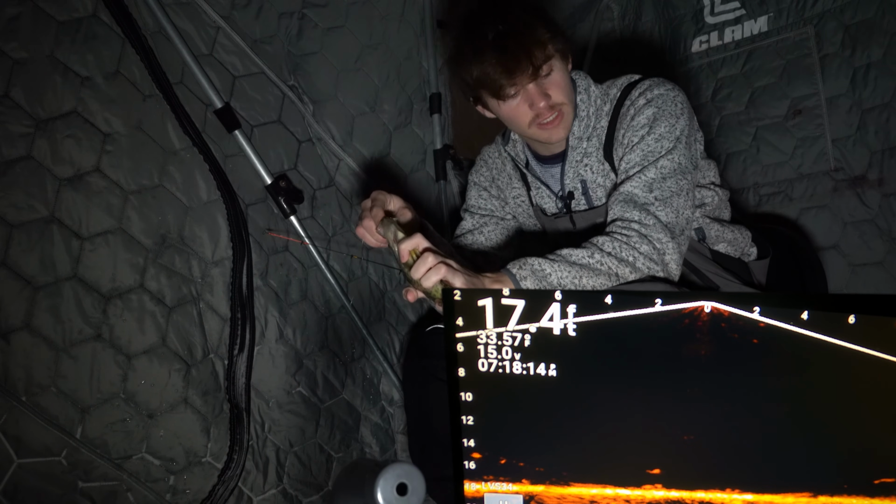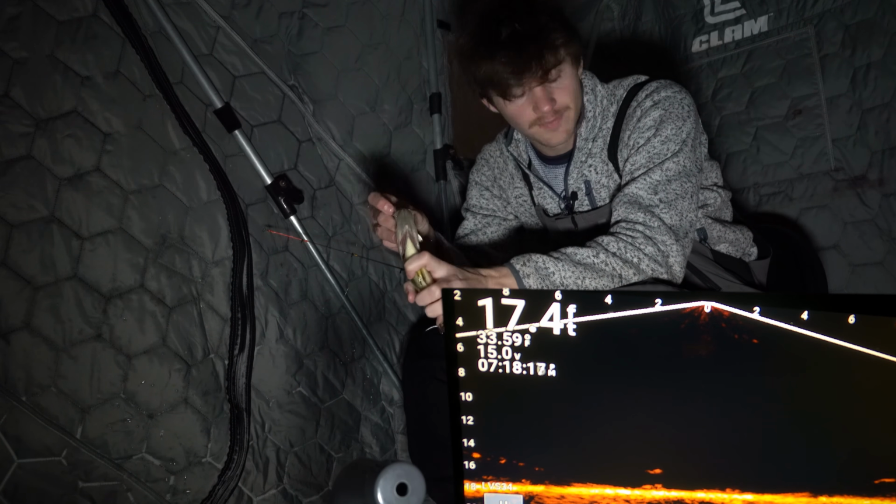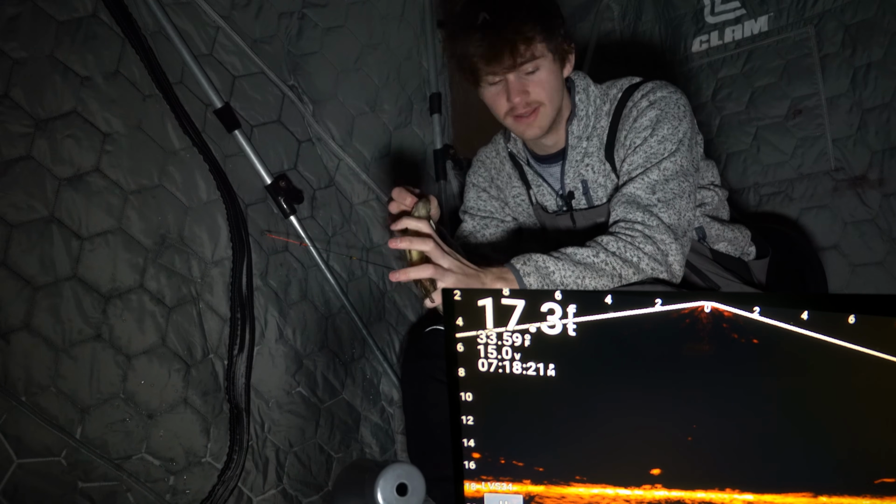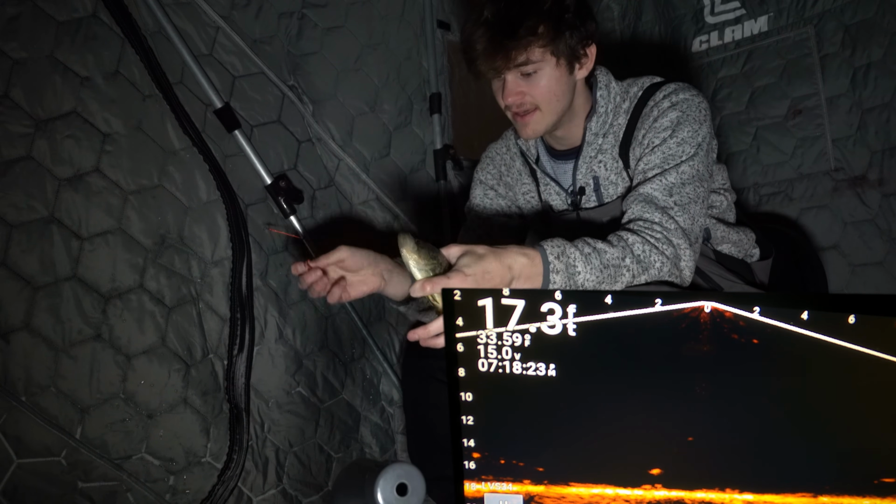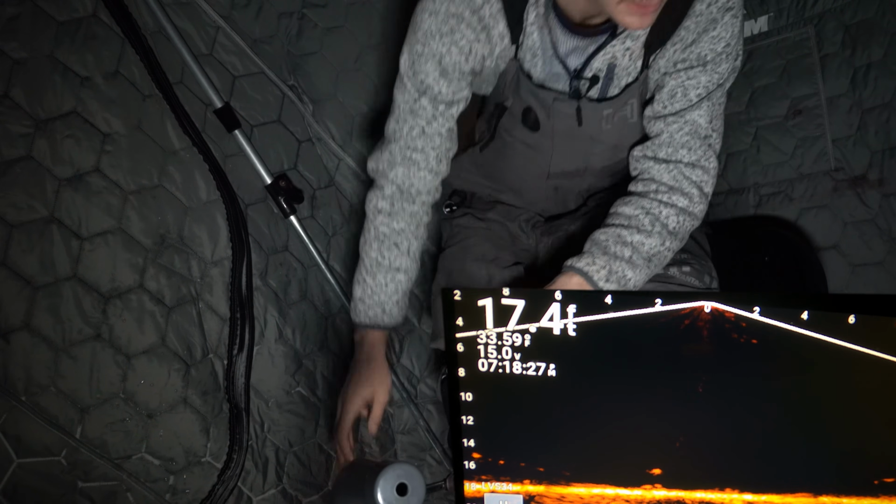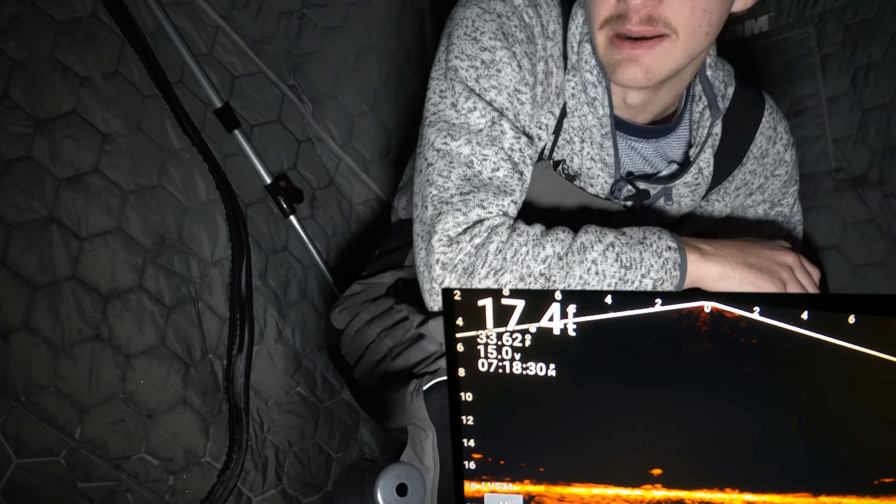Jig them really hard to get them close, and then once they get close, dead stick it. If you're using a crappie minnow, that won't work too well if it's just a plain spoon or a plain hook. But if you got a bait on there, the fish are being kind of finicky, give it a jiggle, and let them come right in, and as soon as they come in, dead stick it.